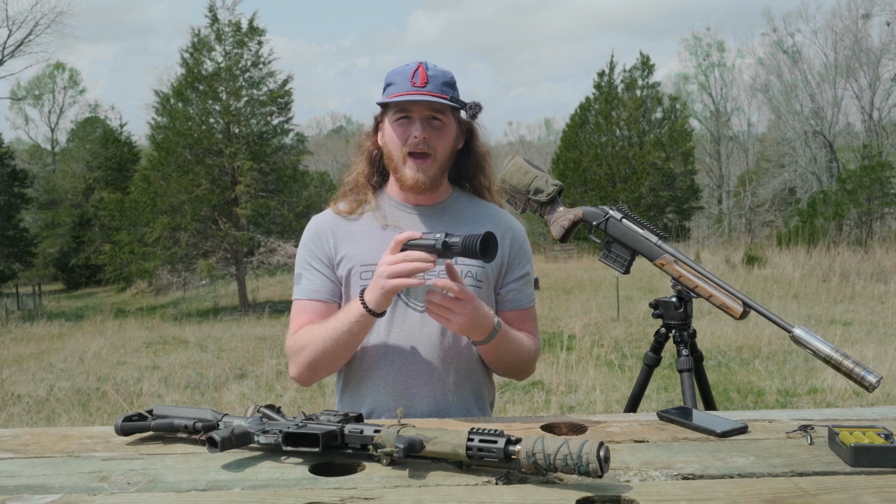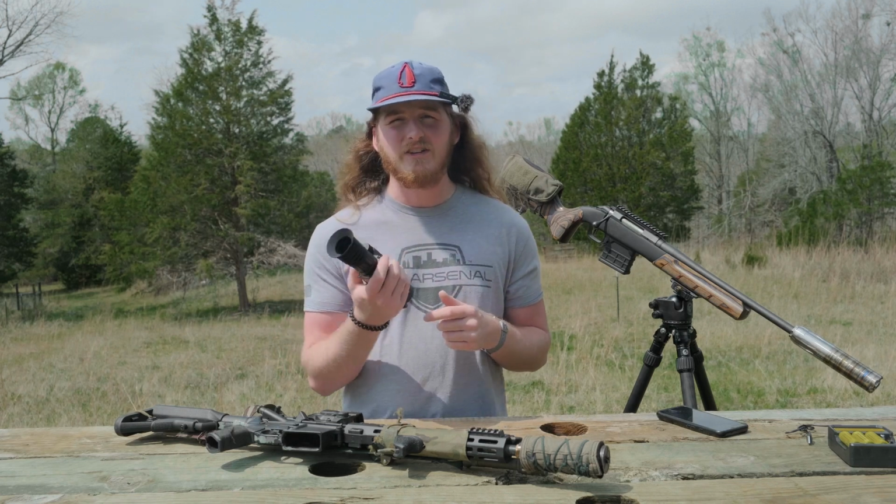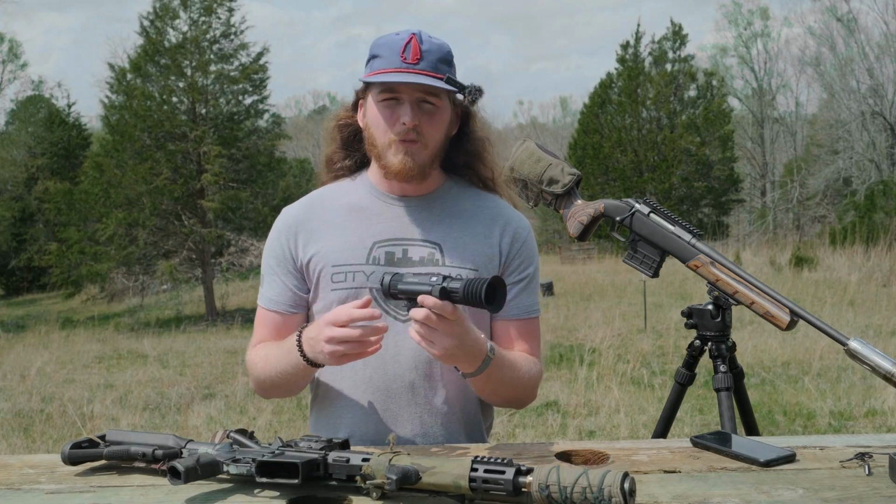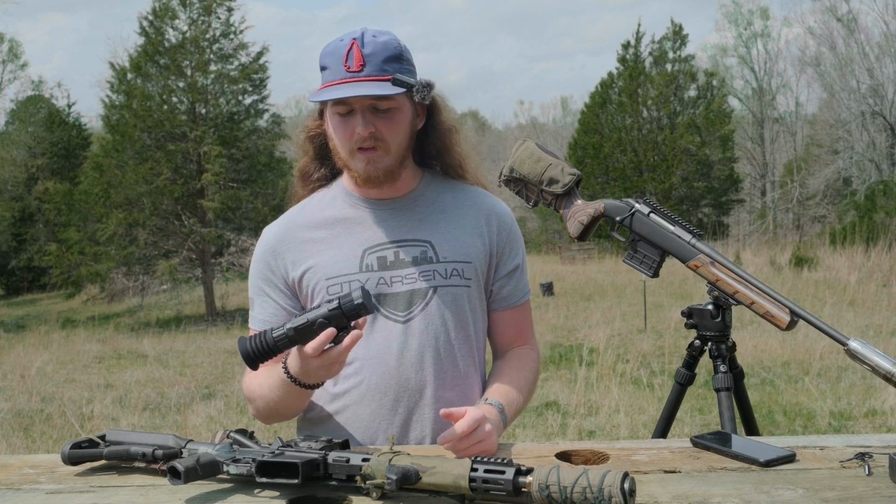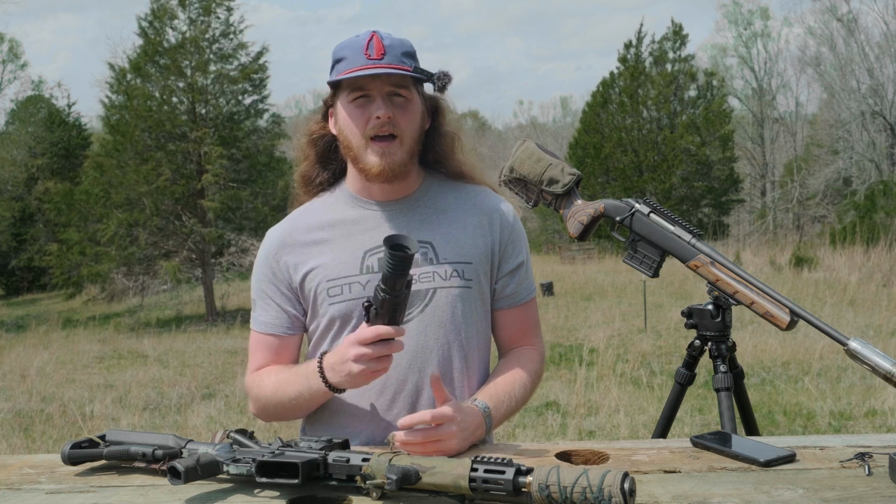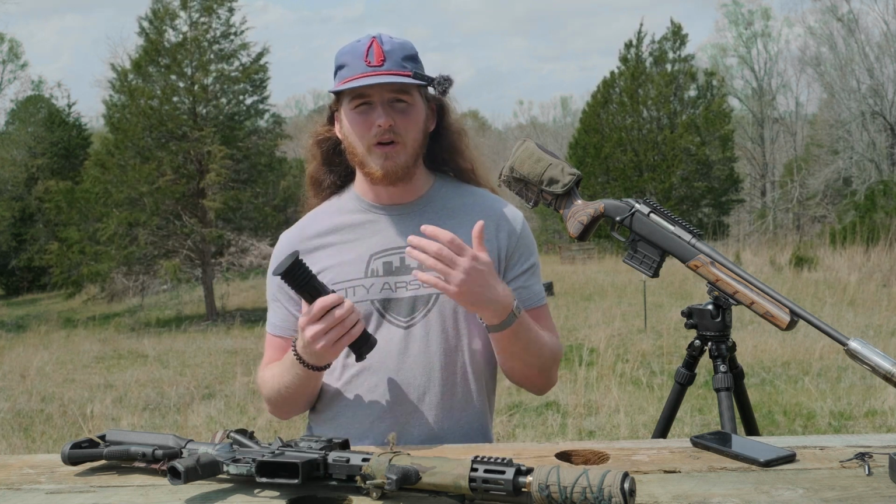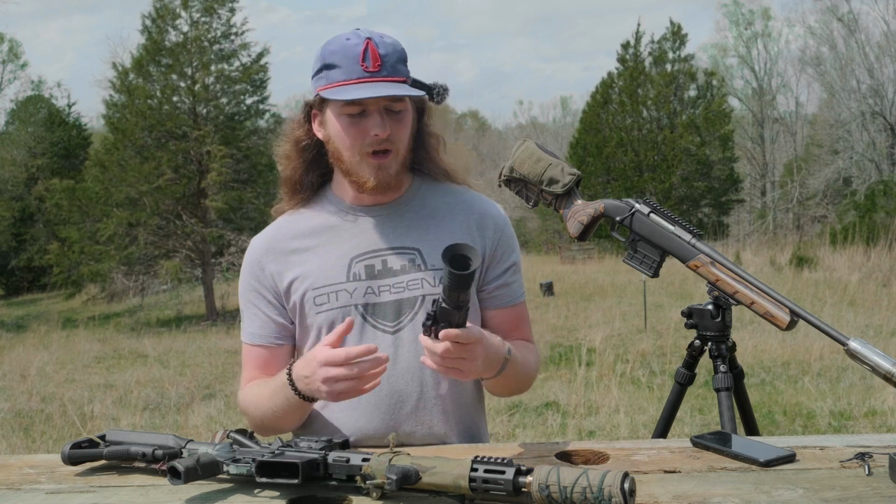It is also a 3-in-1 unit, so it can be used as a dedicated optic, as a clip-on, or as a handheld scanner. So what that's done is allowed me to run it in the 3 different capacities that thermal is typically used, and try to figure out how I enjoy using thermal. That way, if I do upgrade at some point in the future, I've got an understanding of how I actually like to use it, and that will help me guide my purchase for another unit.